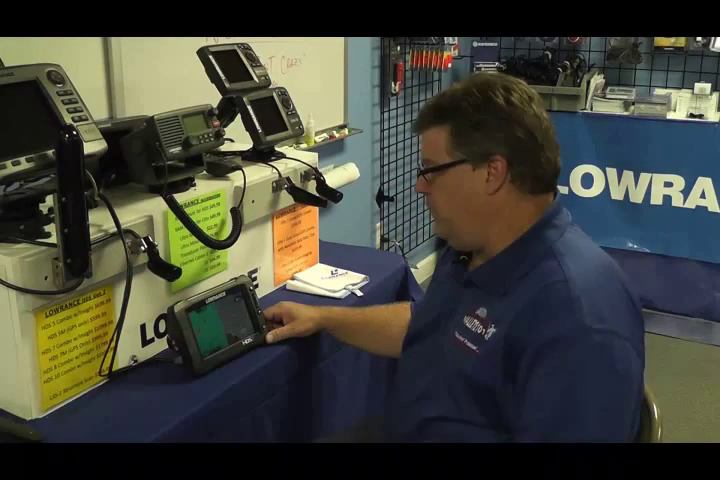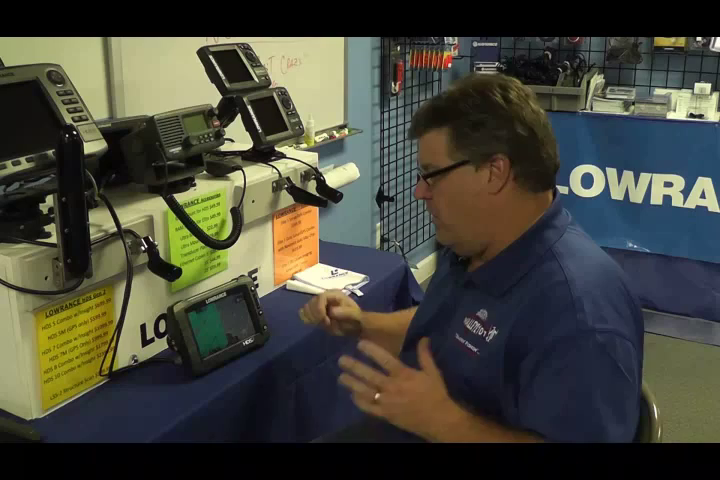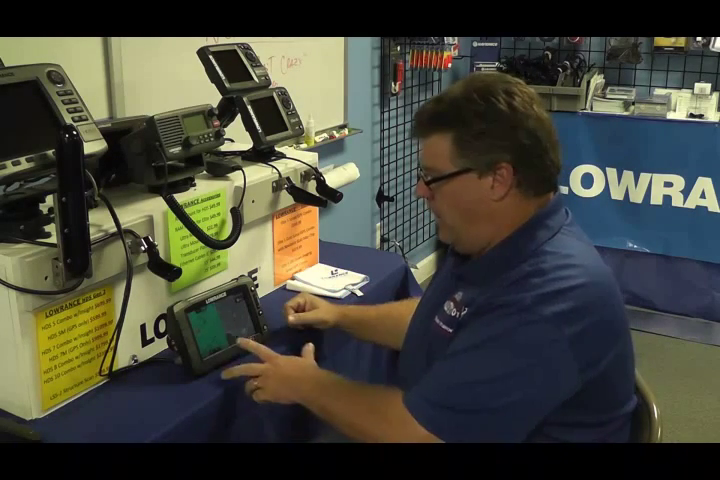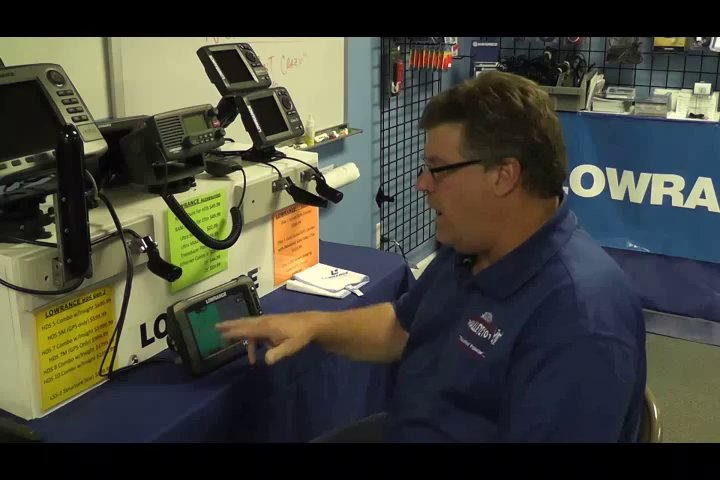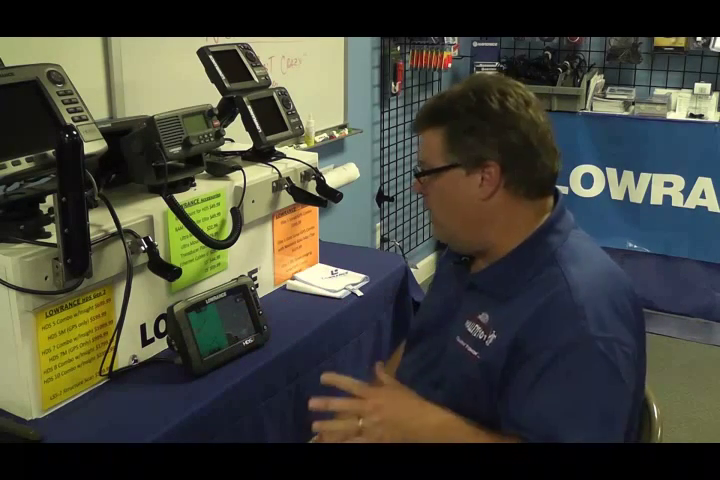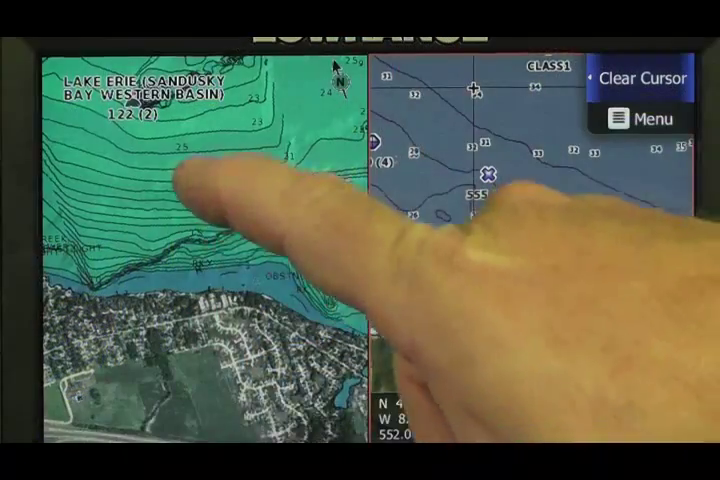You know, another one of the really cool features about the new Lowrance HDS Gen 2 Touch units is the ability to do something I've never been able to do before on any of the Lowrance units, which is to actually run two maps. We've been able to do that before, but on the HDS Gen 2 Touch, each one of the maps can actually look at a different map option.